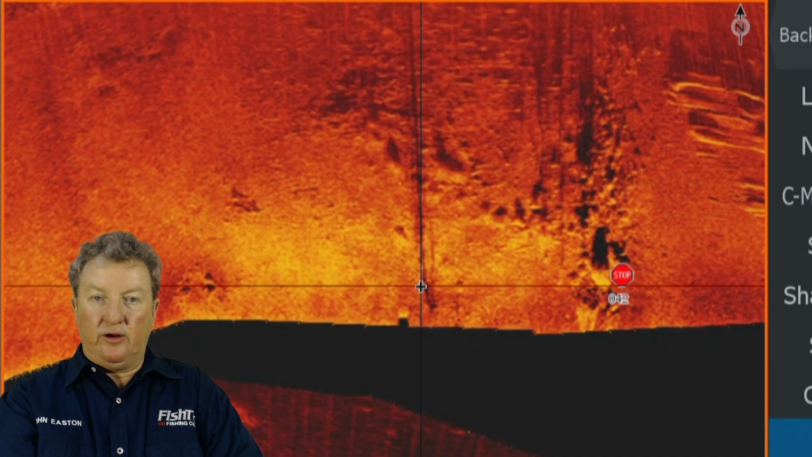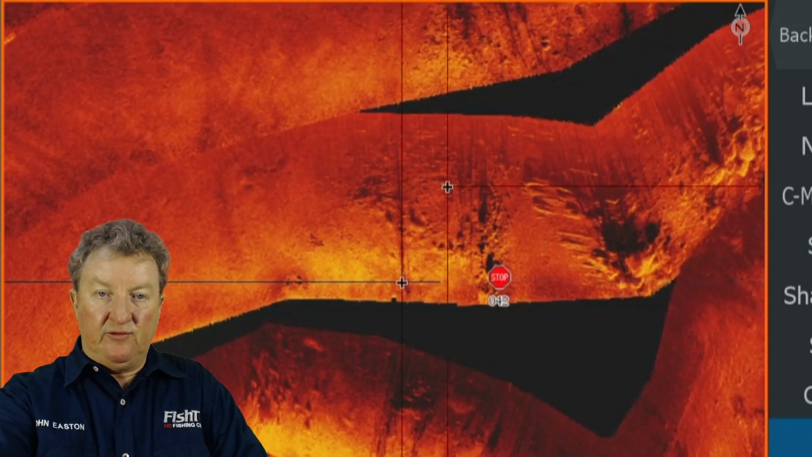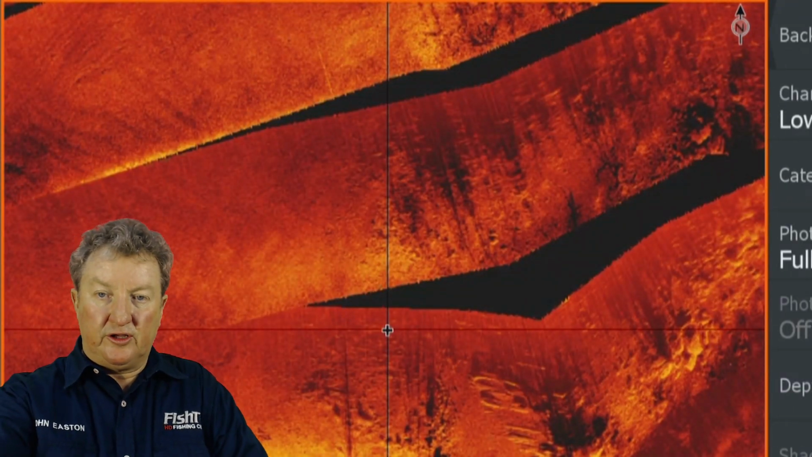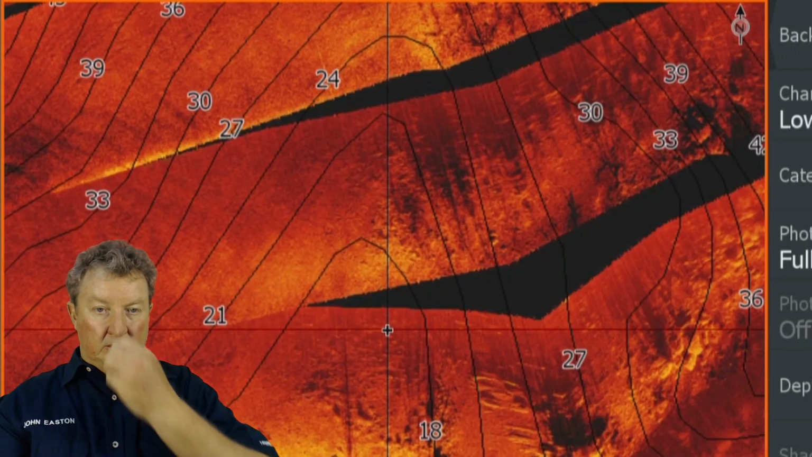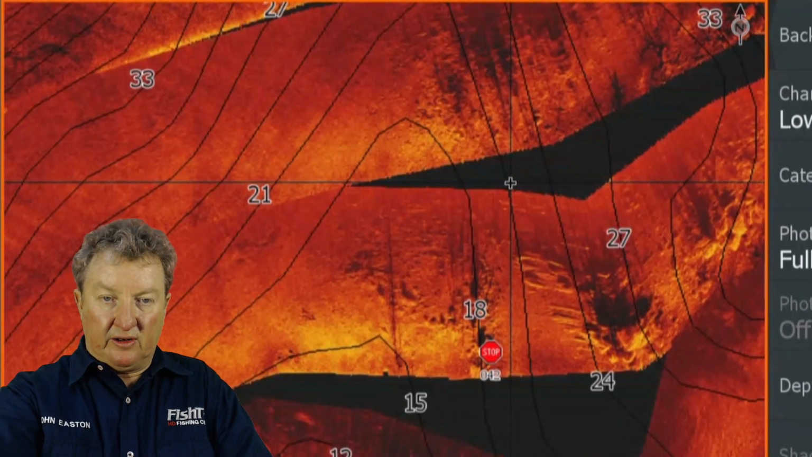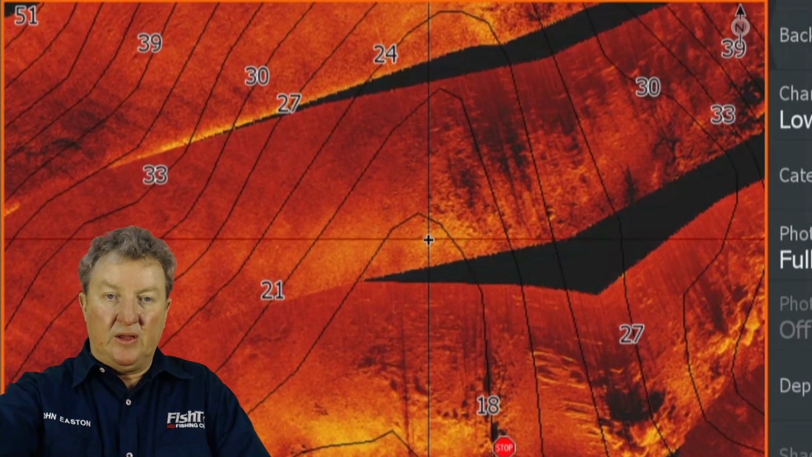Get on it, make a cast to it, go and look at it. If you're not sure about the depths, go to your view, go to categories, and turn on your depth contours. You can see that's your 18-foot range there. There's that little platform there. We've got 15 feet there, 18 feet there.